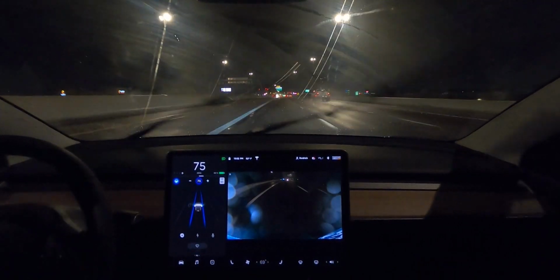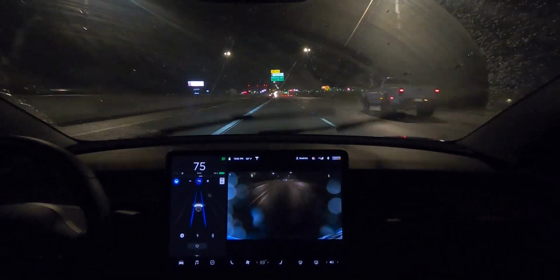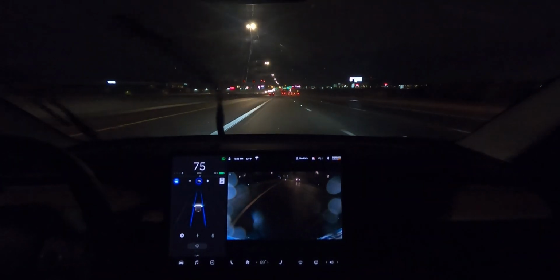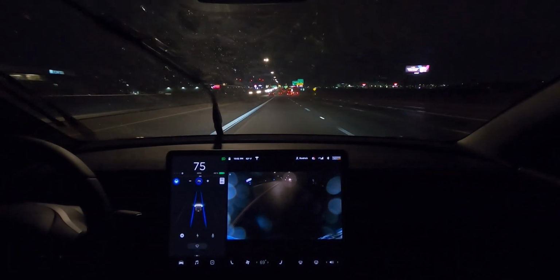Oh, look up ahead. I can see a bunch of mist coming off the ground. I guess it's on the other side because over here it looks pretty clear.